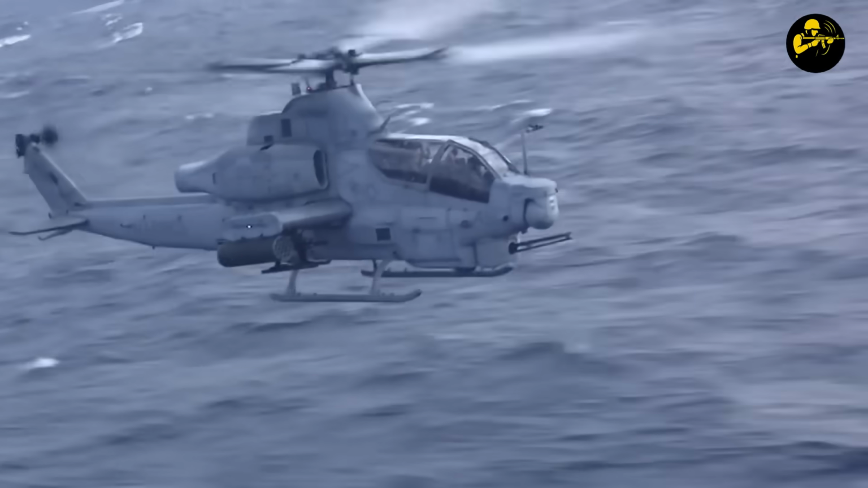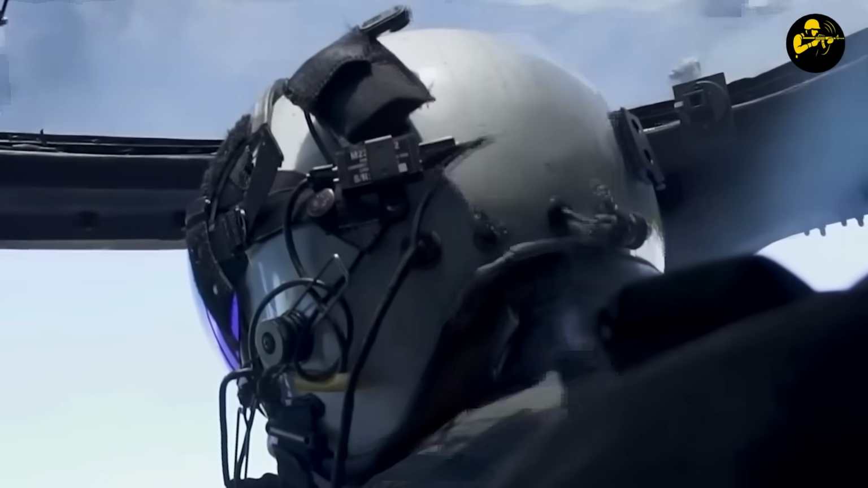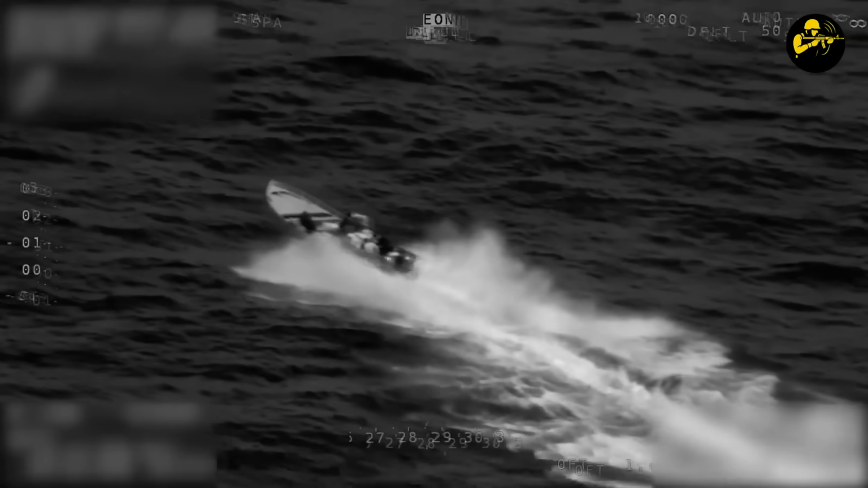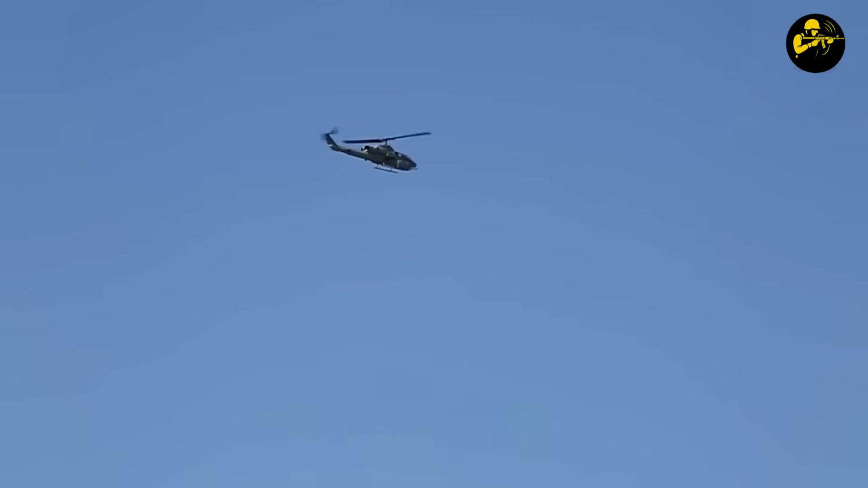Viper 21. Good effect on target. Vessel destroyed. The pilot's voice was calm, professional, like he hadn't just turned a $1 million smuggling operation into a cautionary tale. The Viper orbited once more, confirming nothing larger than a beach ball remained on the surface. Then it turned north toward the USS Wuma.